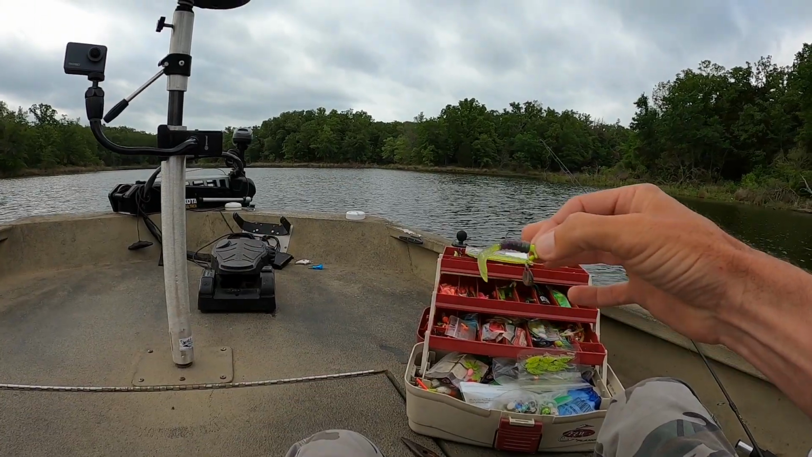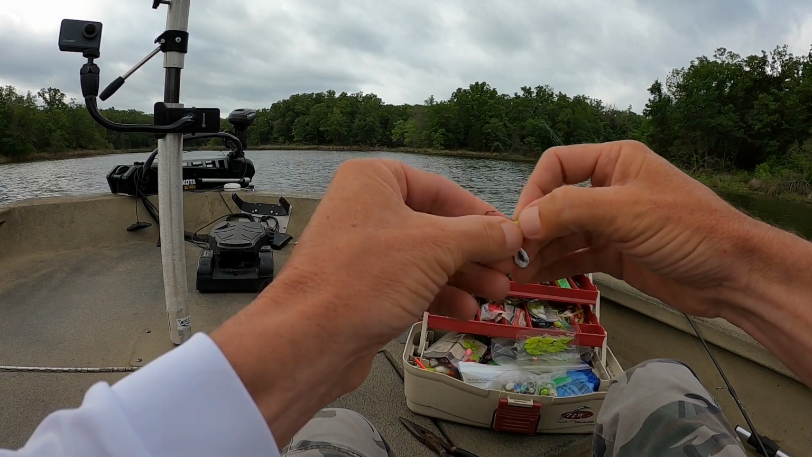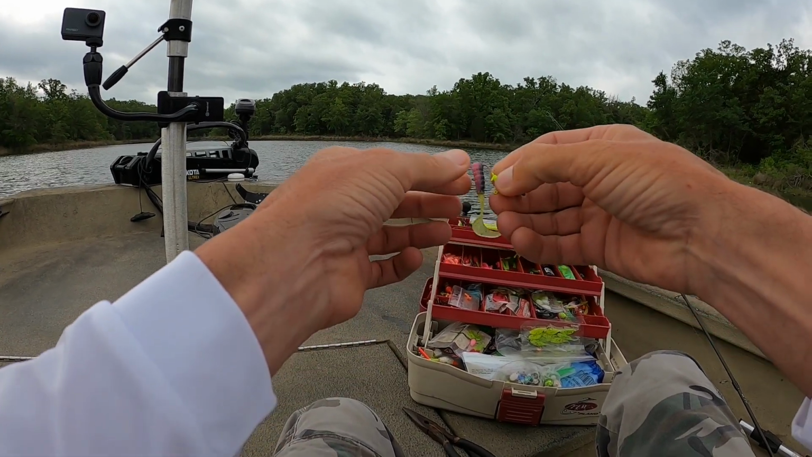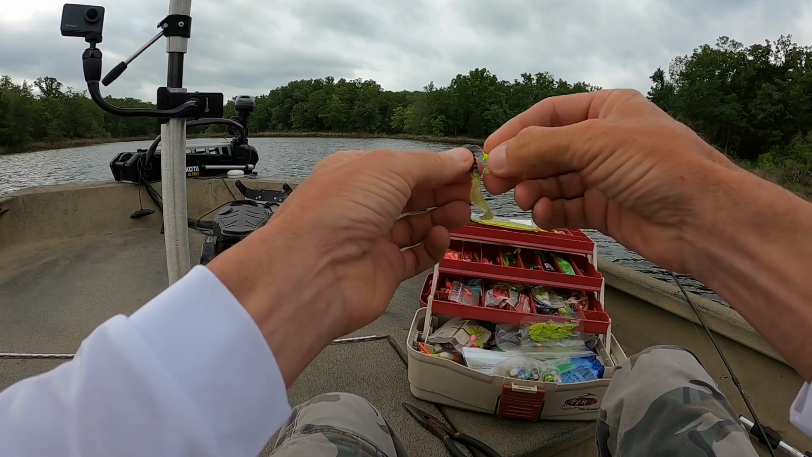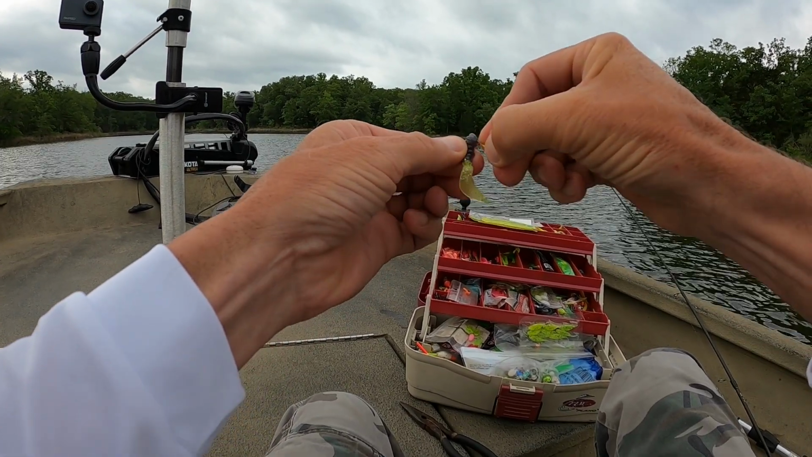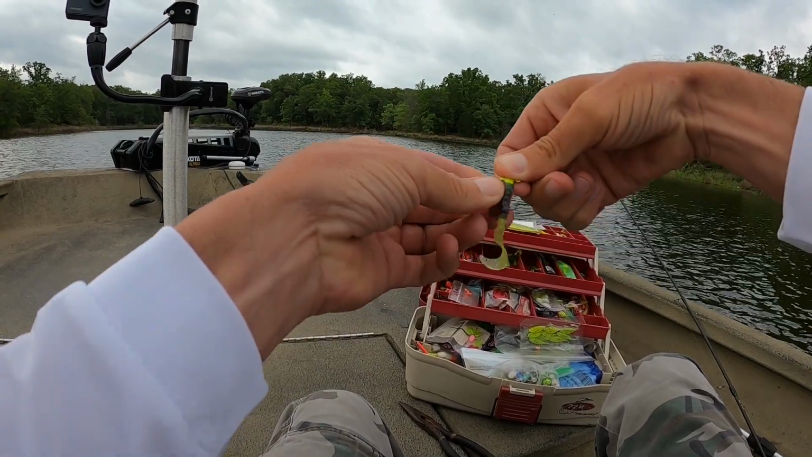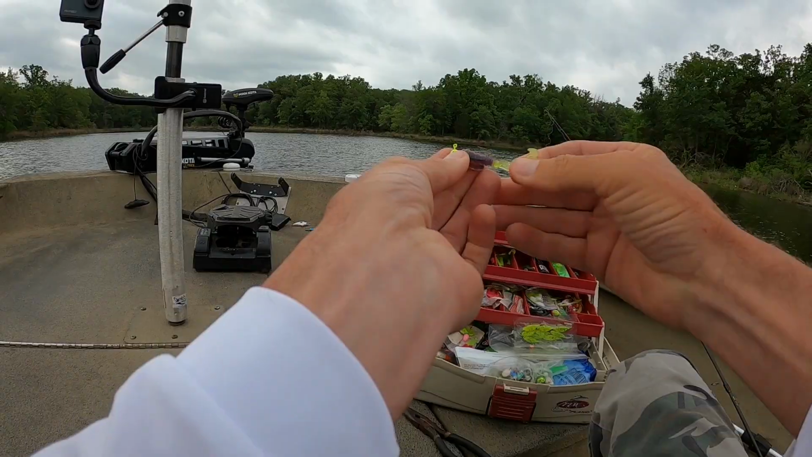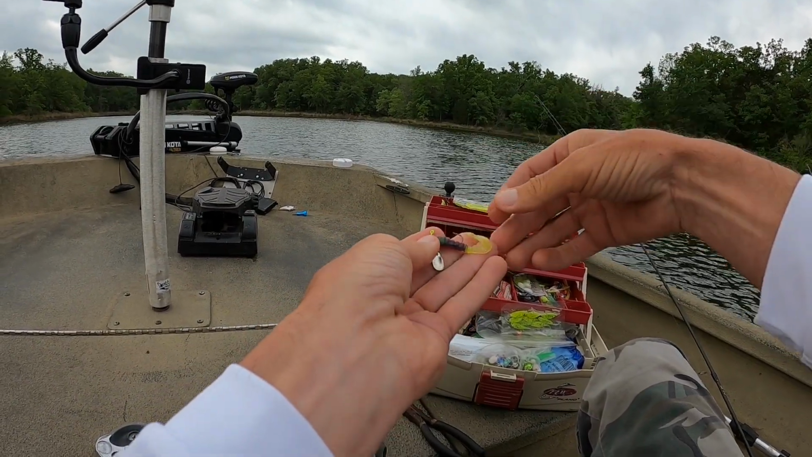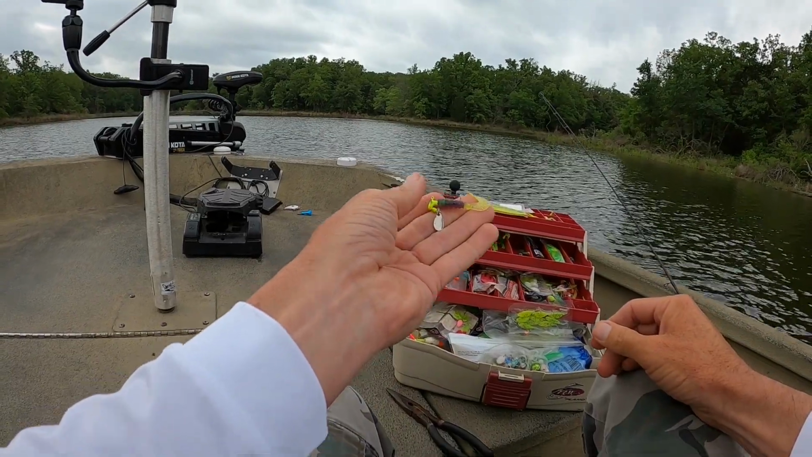Now, oh shoot, I like for that to be upside down the other way. I like for that tail to be on the upside of that hook, so it's like this right here. I like the way it works when it's like that.